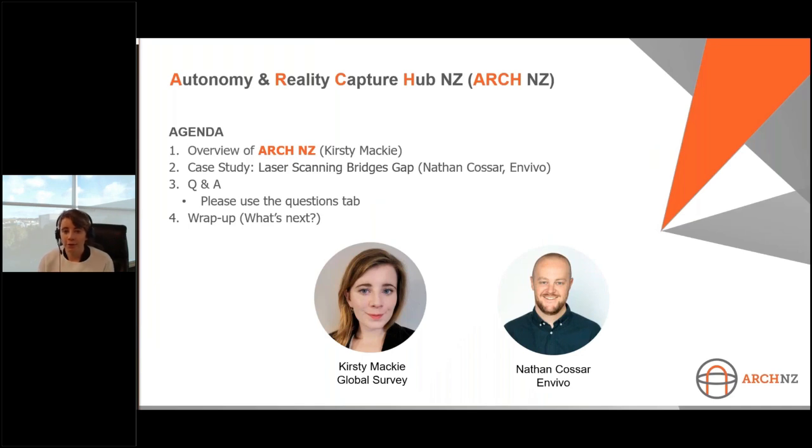So just a little bit of an overview of the agenda for today. First, I'm going to overview Arch NZ and what it's all about, reminding everyone what our purpose is and what we're trying to establish with this group. And then second, we will hear from Nathan Cossar from Envivo. He's a laser scanning manager there, and he's going to talk about how they use the RTC 360 for fixing the Auckland Harbour Bridge. Then we'll go on to Q&A. If you have any questions whilst we're going, please put them in the questions tab down below and we'll answer them at the end. And lastly, we will outline some of the upcoming webinars. We've got a few already lined up, which are very exciting, so keen to give you an overview of some of those.